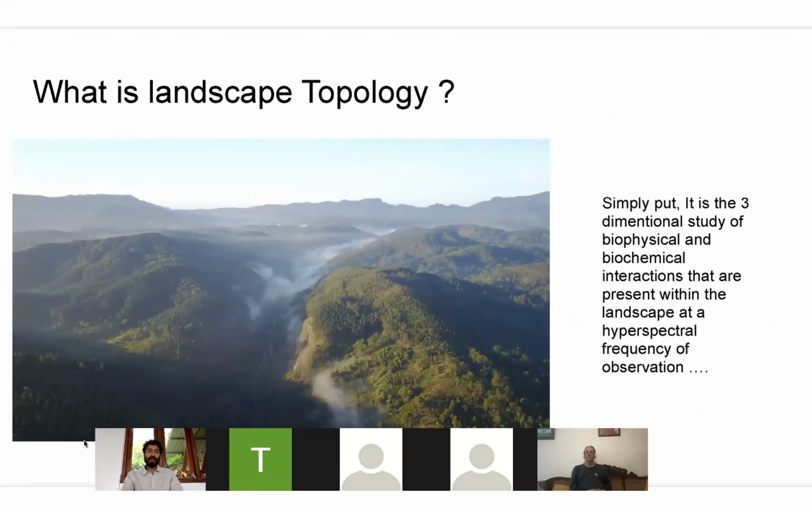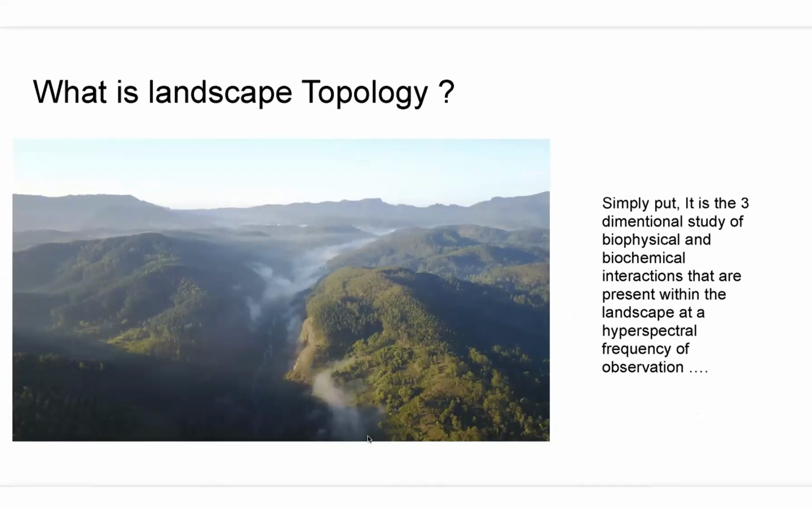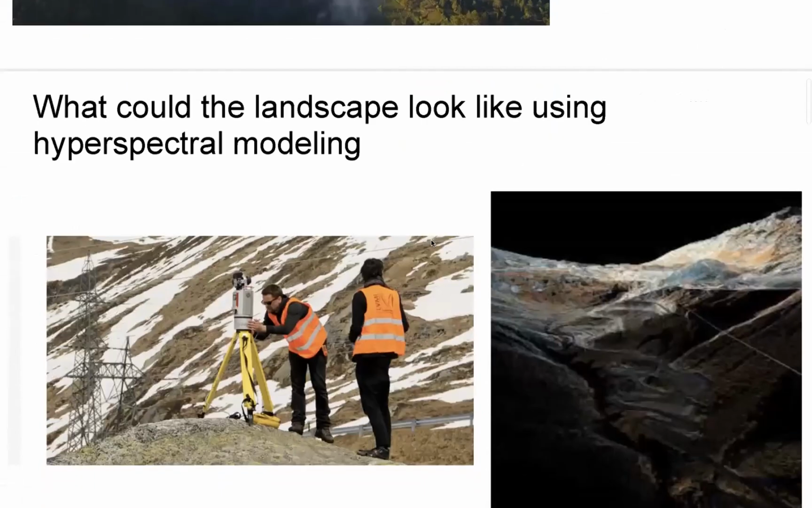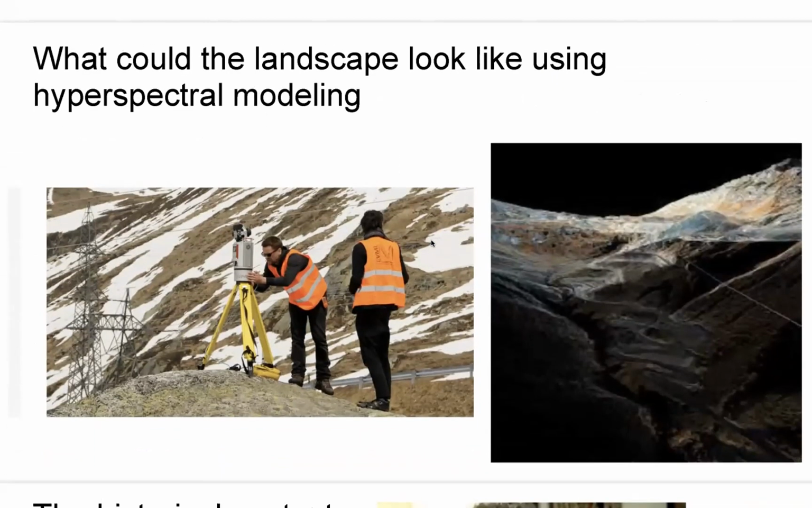Simply put, it is the three-dimensional or even four-dimensional study of biophysical and biochemical interactions that are present within a landscape. Now, this can be observed using current technology at a hyperspectral frequency of observation. What do I mean by that? Well, let's answer the question, what could the landscape look like using this modeling?